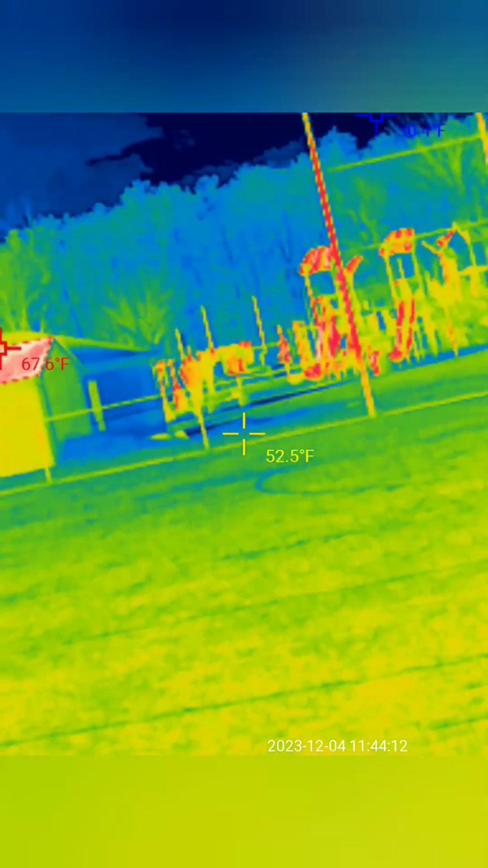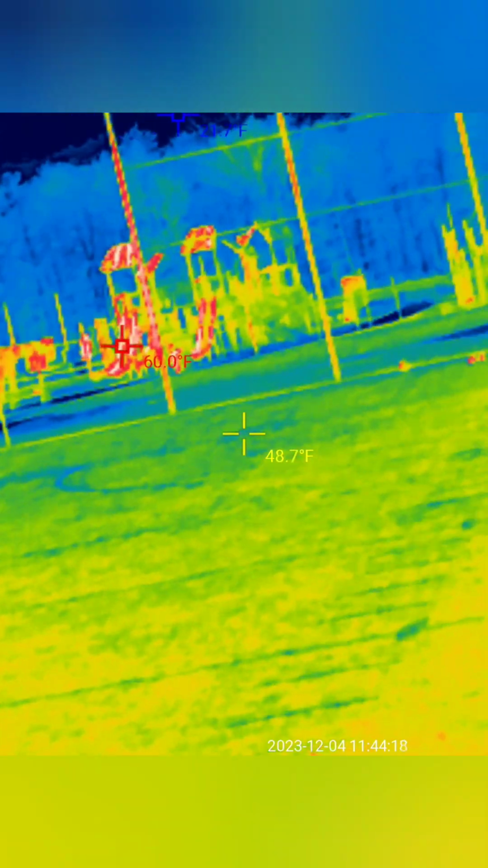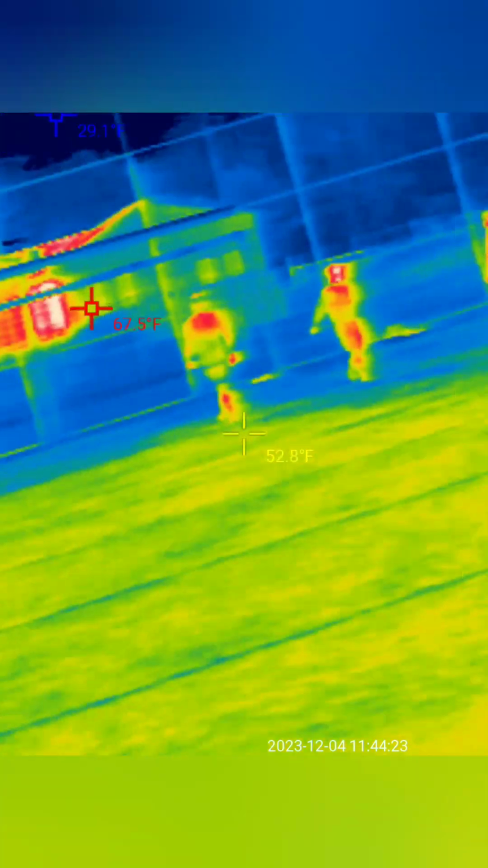So this thing has got the resolution and the clarity and the distance and the temperature measurements. Let's fuck around with the temperature measurements. I gotta set it for, they're really far away. Well, the max is 20 meters. Let's see what we got. So it's saying it's about 50 degrees out. I can do it because I've done it with deer and stuff.